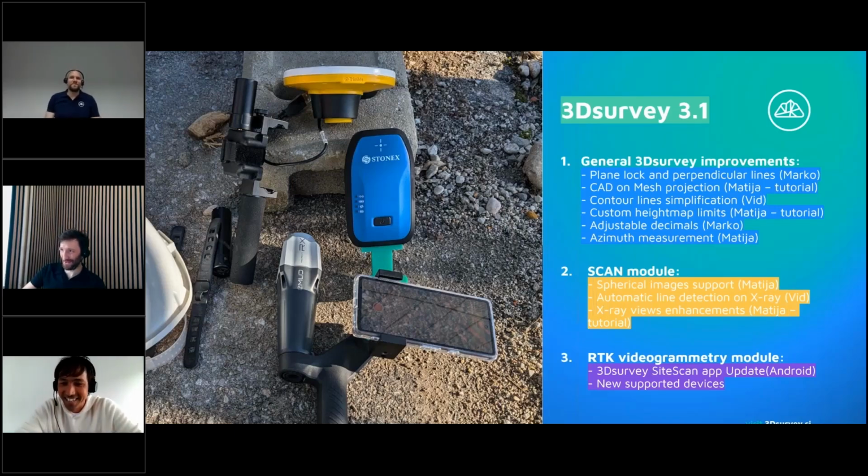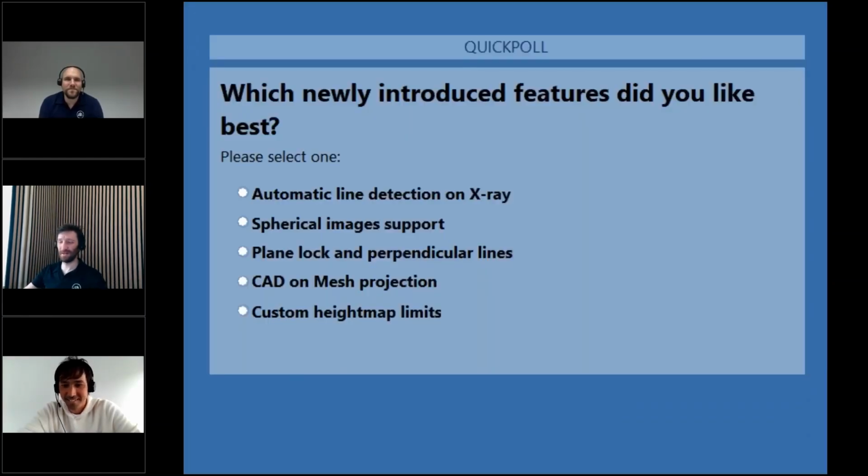Okay, and before you go, we have our final question. Let me launch it. It's about today's webinar. Which newly introduced feature did you like best? Was it the automatic line detection on X-ray, spherical images support, plane lock and perpendicular lines, CAD on mesh projection, or custom height map limits? This is the most interesting for me to see. Here you can only choose one, your favorite one. Yeah, we're looking for the winner. Otherwise, you would choose everything, we know.